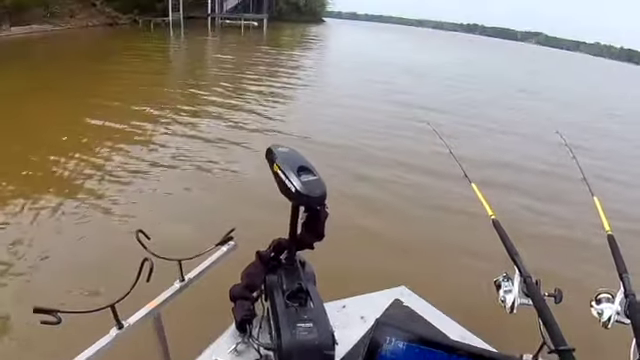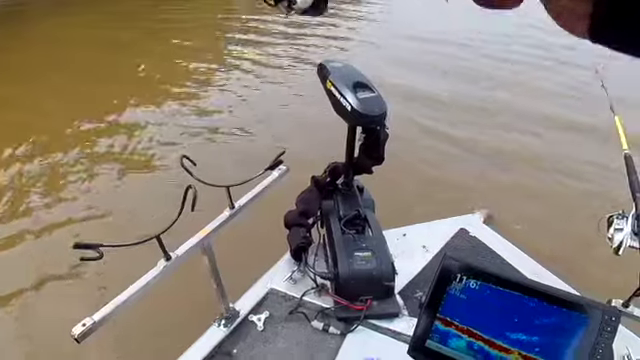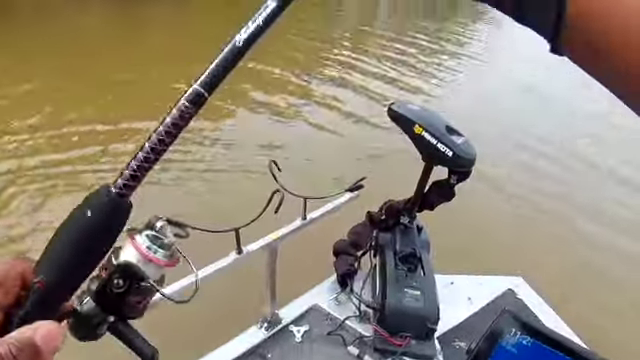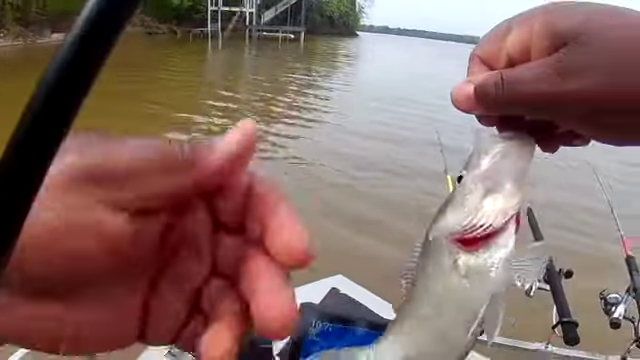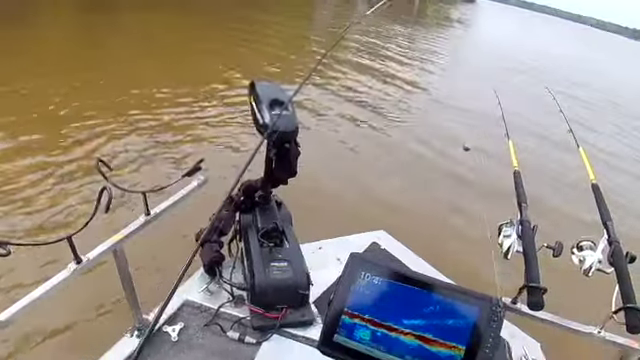There we go, first fish. Look at him. Oh yeah, he wanna run too. He came up there and hit it good too, guys.